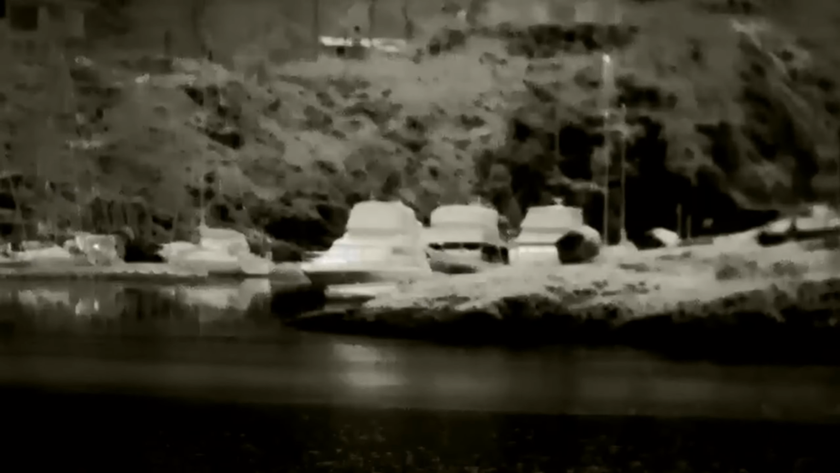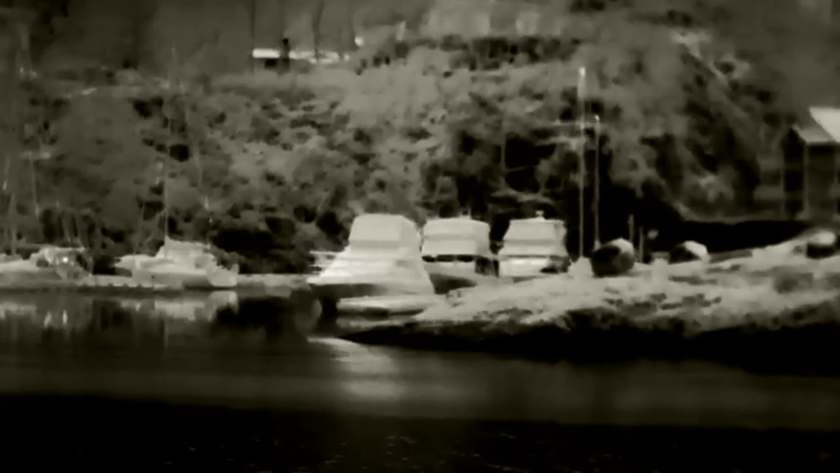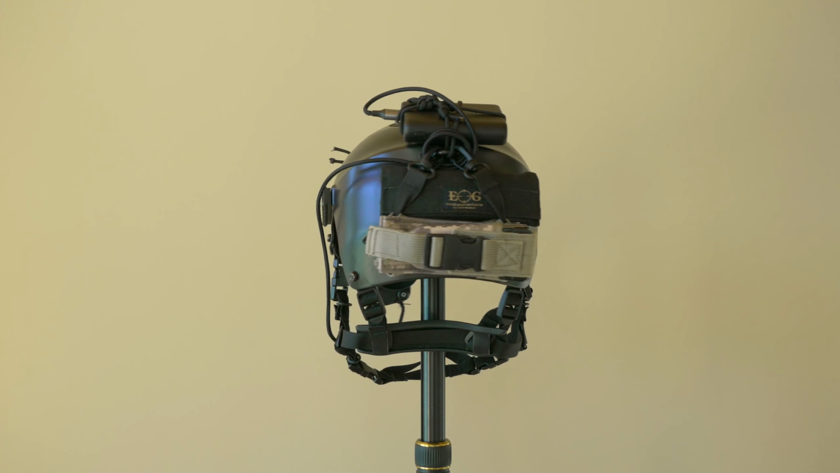This video is about using a thermal monocular for boating at night. I'll go over my setup in detail, show some footage, and share my first impressions. So here's what my setup looks like.